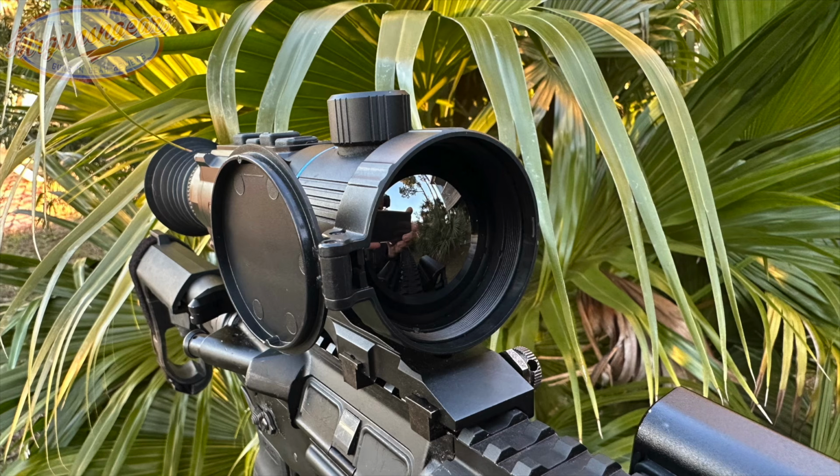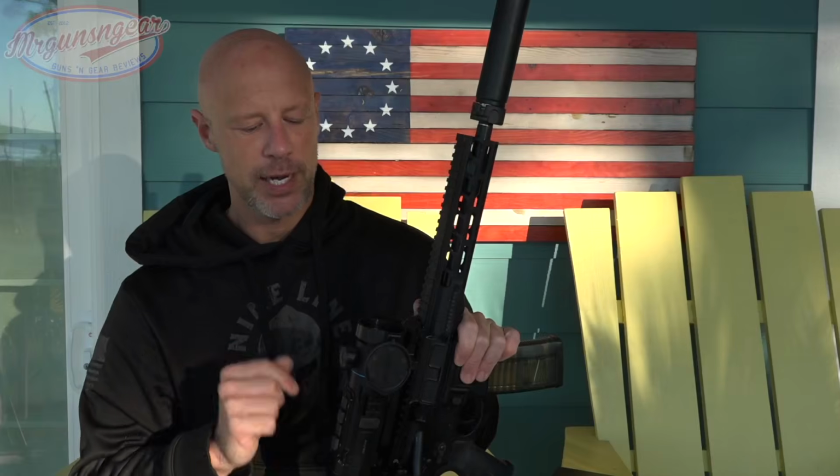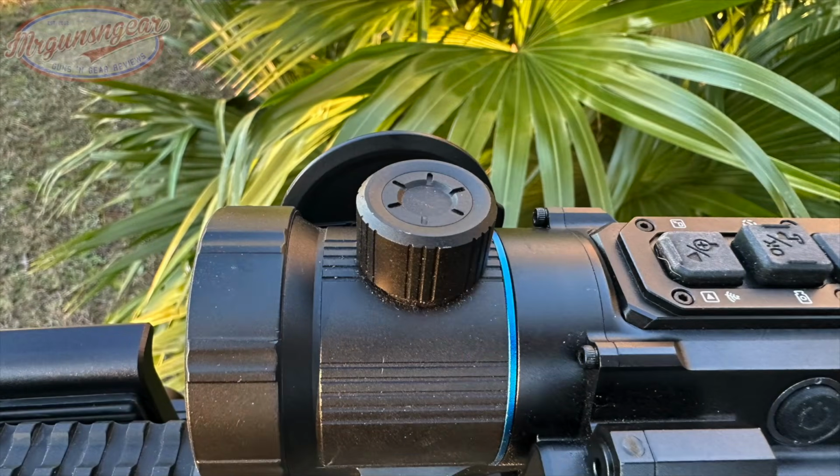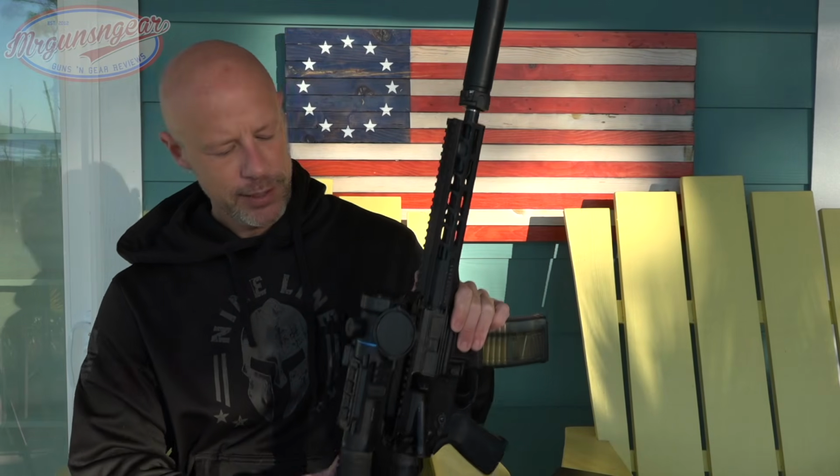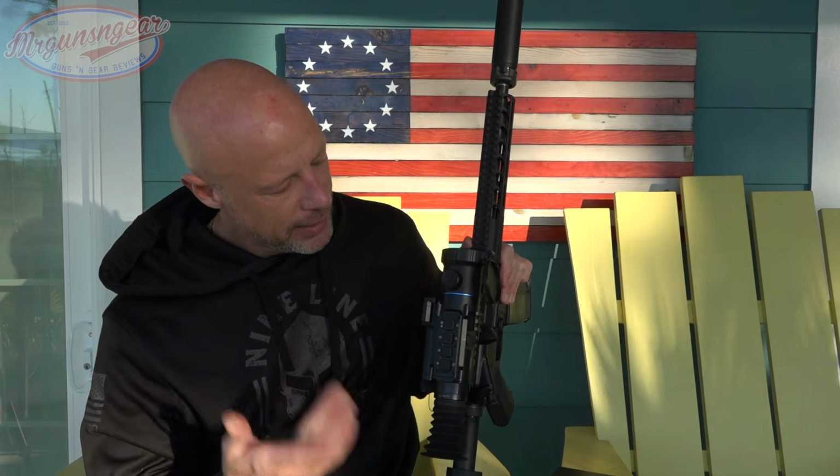Moving on back, this is your focus ring here. So to actually manipulate focus, you don't twist anything up front like you do on a lot of optics. You actually twist this, and we will show you that here in just a second once we mount it up on the tripod. And then continuing on to the top of it, kind of brilliant.